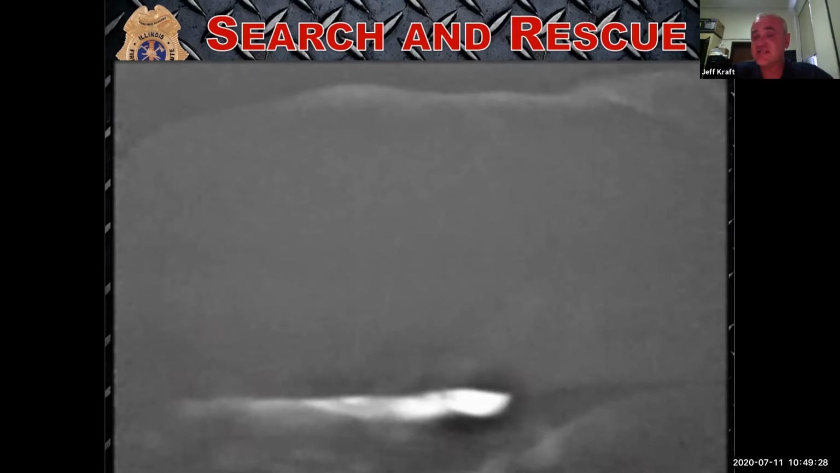So like Timmy just said, as the officer, I'm going to give that information to the firefighter. Before they even look in the camera, I'm going to say there's a heat signature under the bed. So when they start looking through the camera, they're going to get an idea of what the layout of the room is, but that's probably where they're going to go first.